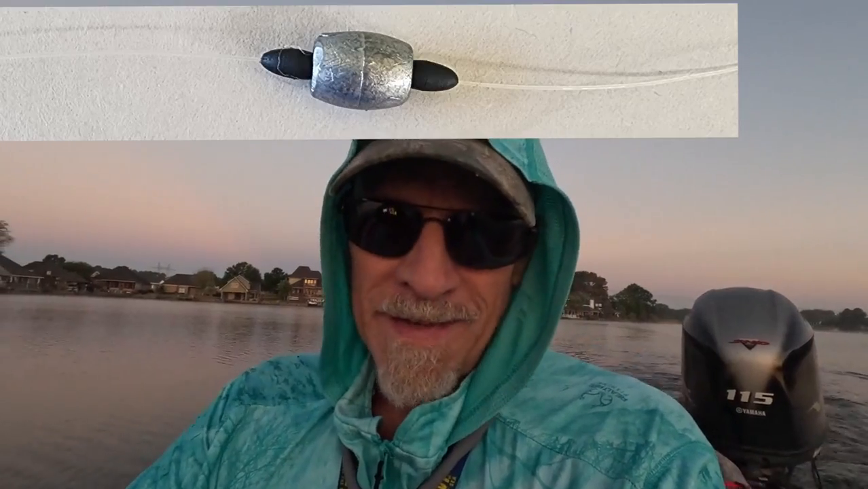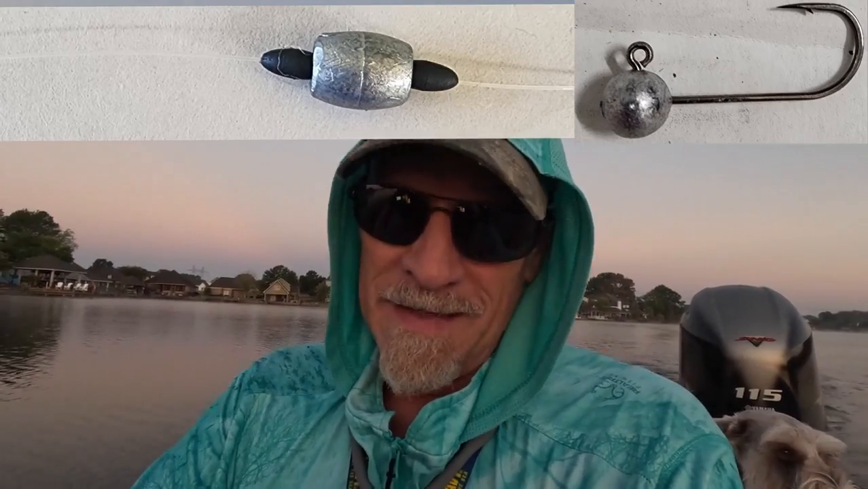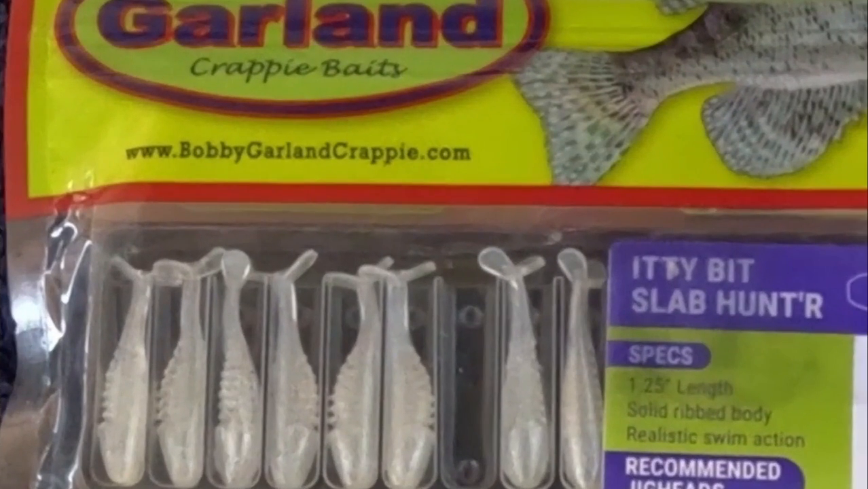We're going to give it a shot again. I'm going to start with a 1/8 ounce slip sinker, pegged, and a 1/16 ounce unpainted lead head jig, and we'll use a baby shad from Bobby Garland. We'll use the crappie magnet baits, and we'll go to micro baits if we have to, like the Bobby Garland itty bit slab hunter, which is 1 1/4 inches long. Let's get out there and catch some.